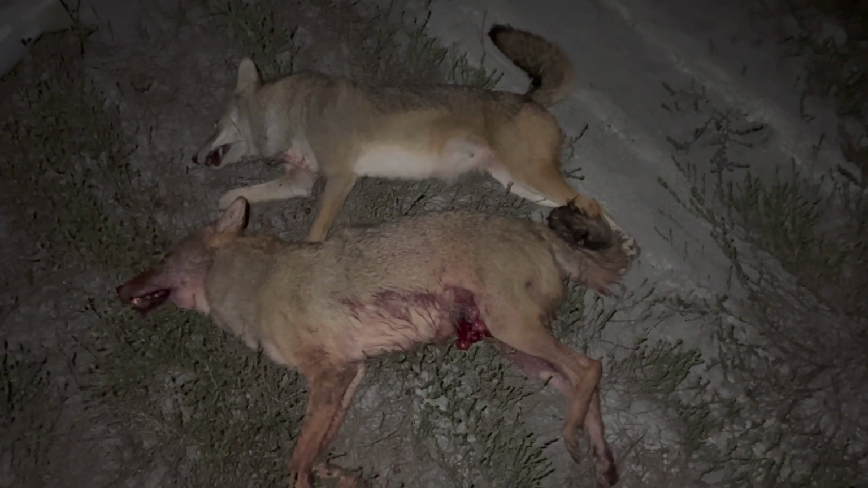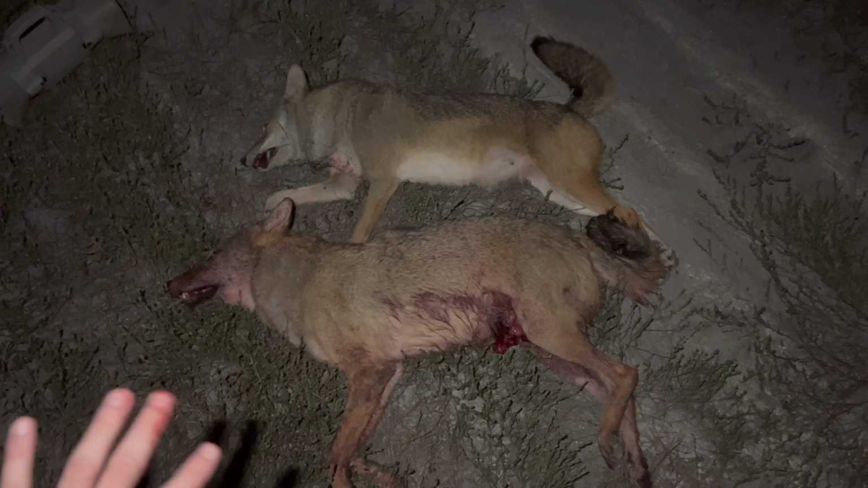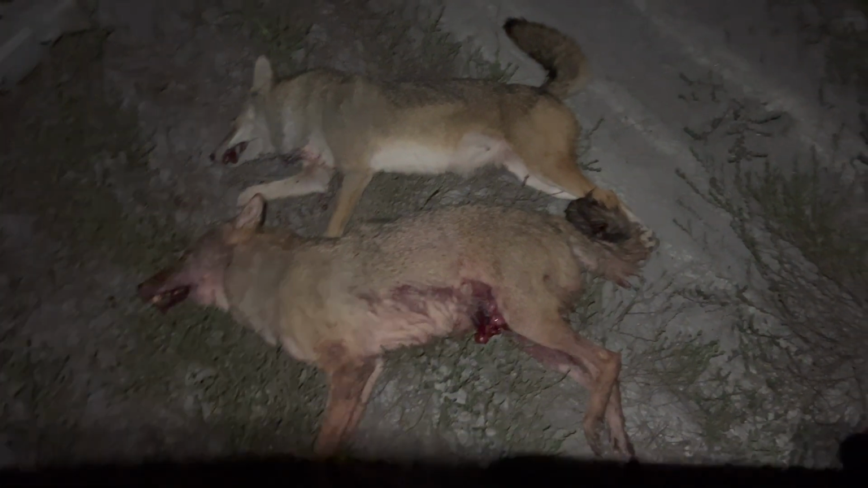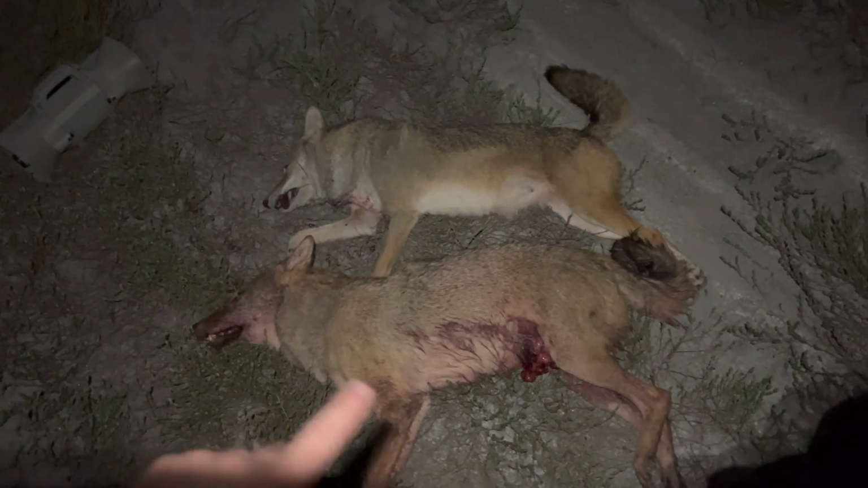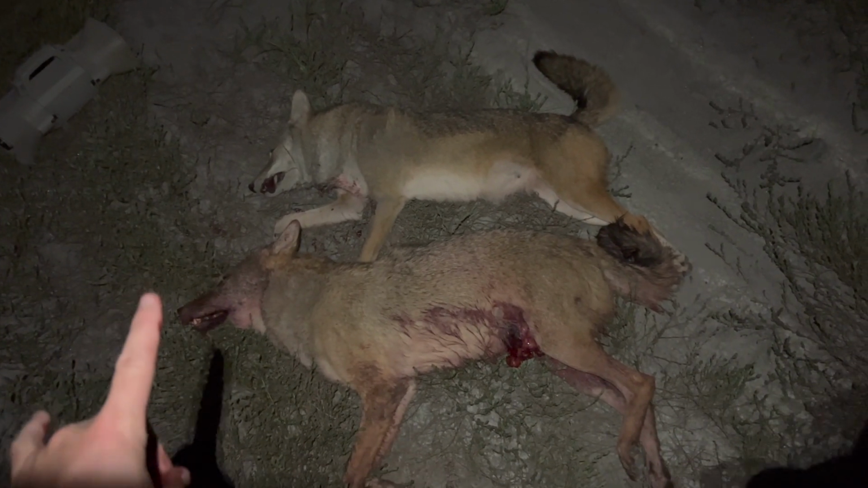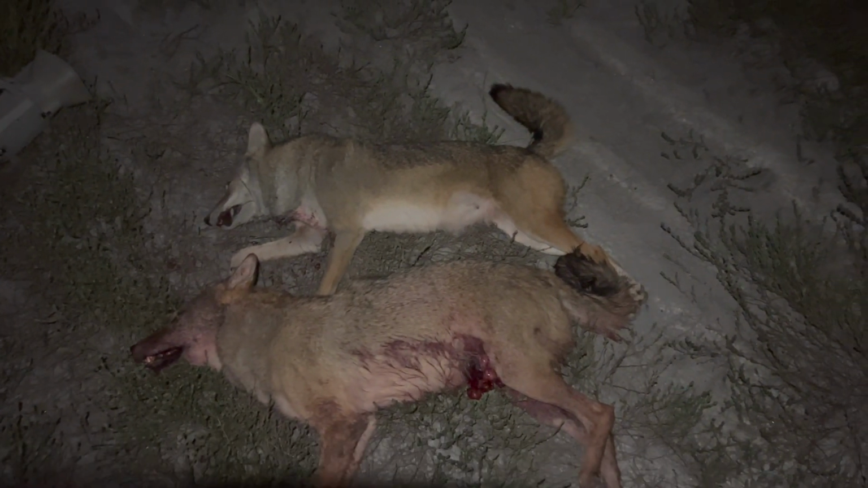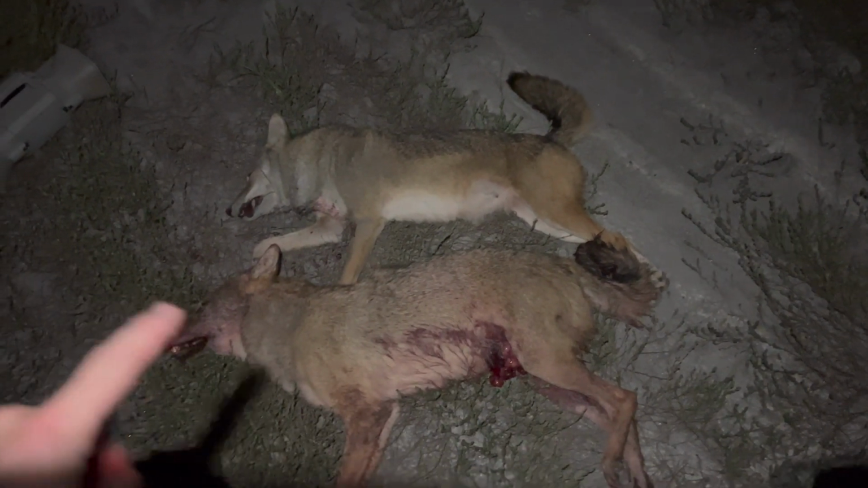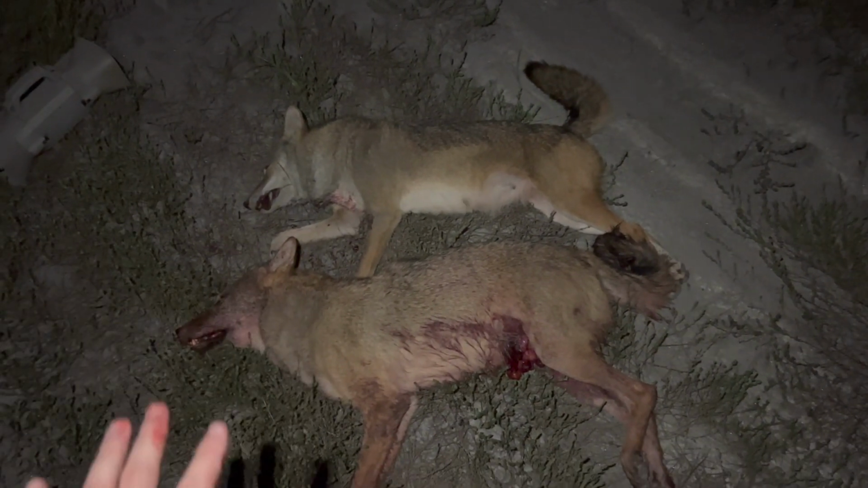There's no telling how many deer, how many turkeys, how many upland birds this pair right here together have eaten and killed in order to feed their pack. So this is a very big deal. The good thing about it is, they've got other pups out there. They're not quite old enough yet to be that aggressive, but you give this property three, four, five more weeks, you come back in here, and we're going to be able to kill some more dogs right here on this set. We know where they want to be at. We know how to hunt them now. That's the key.